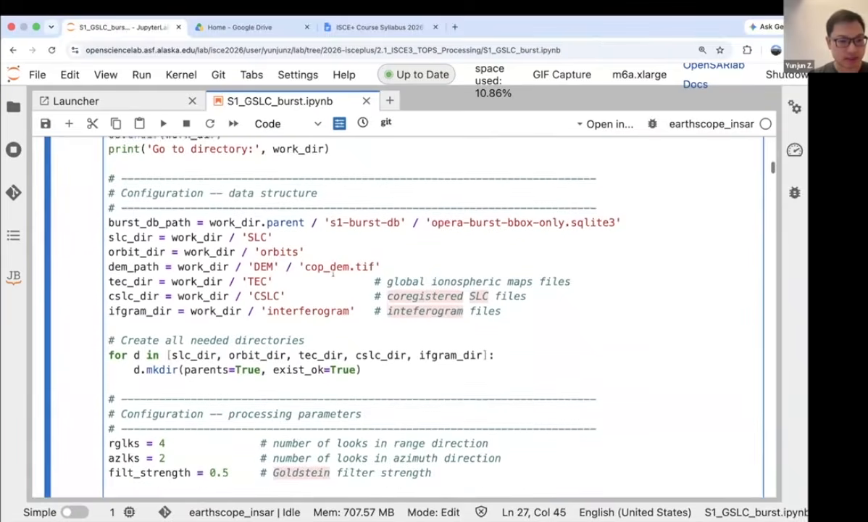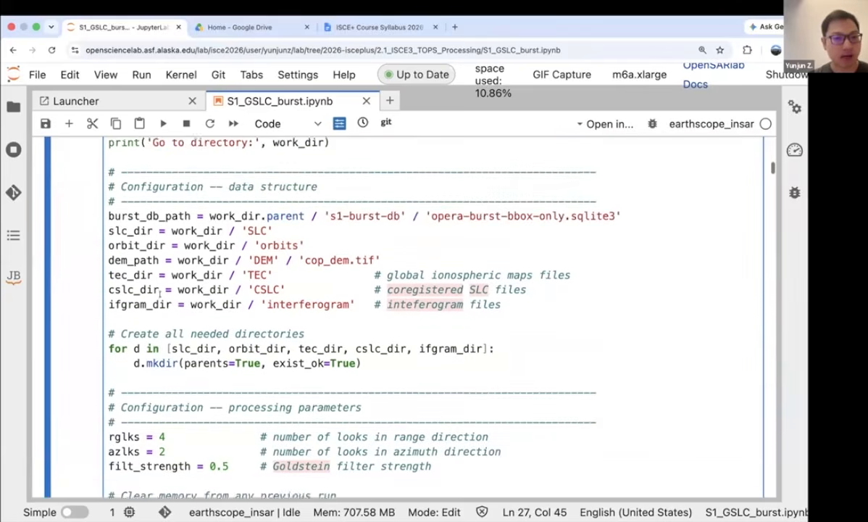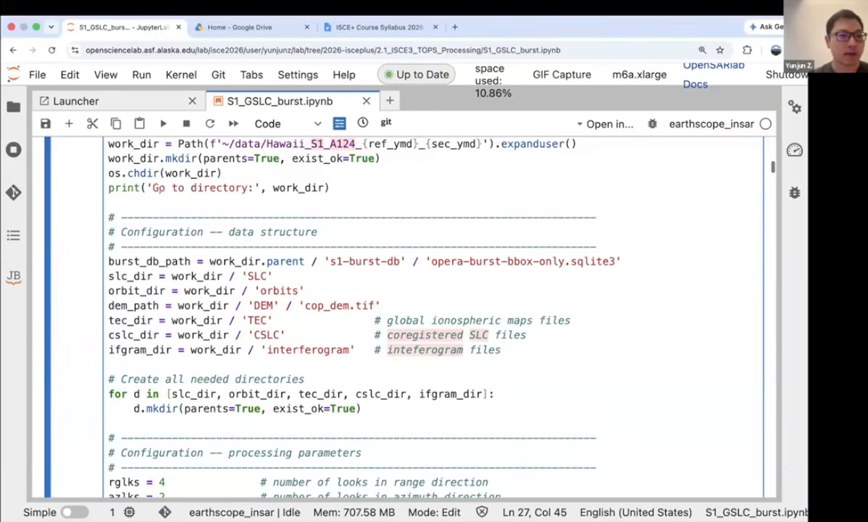And the second part of the configuration is actually only these two parameters, which are the number of looks in the range and azimuth directions and the filtering strength where we will do the interferometric processing. All the other parameters are basically our standards that you actually don't need to change if you process your own interferograms.